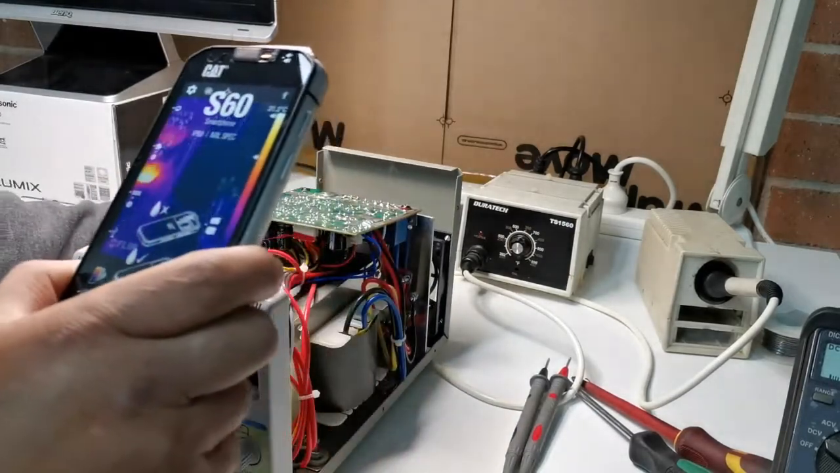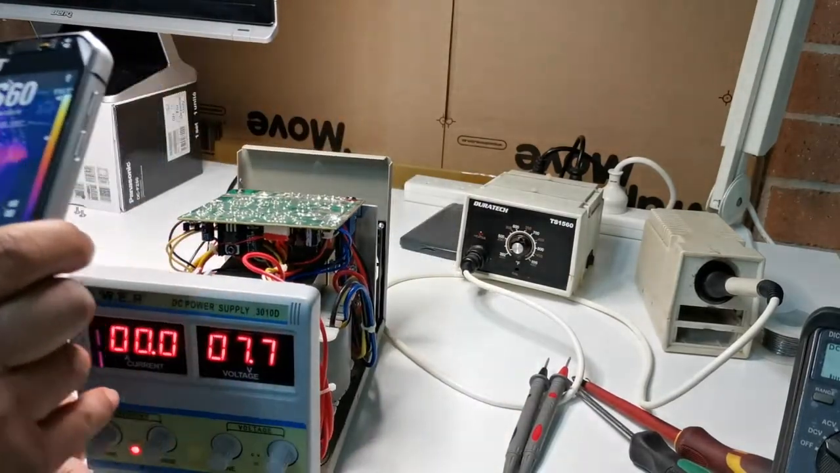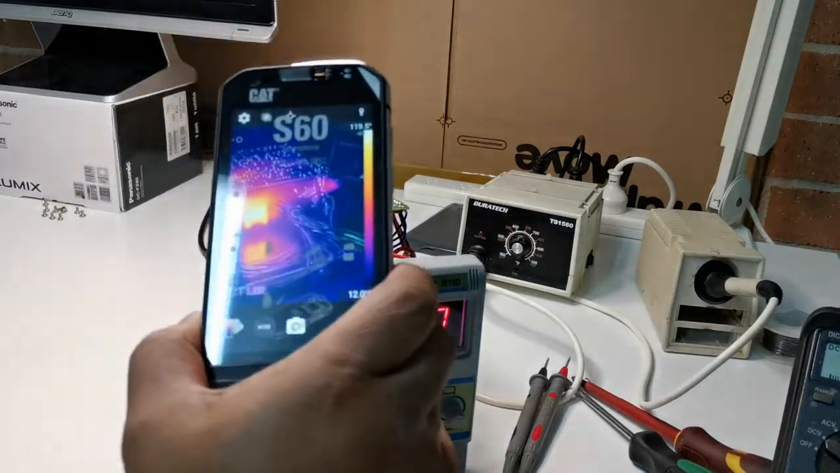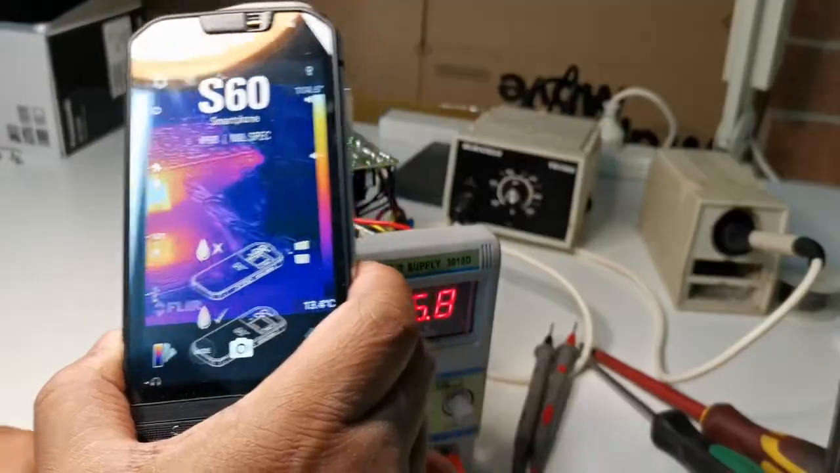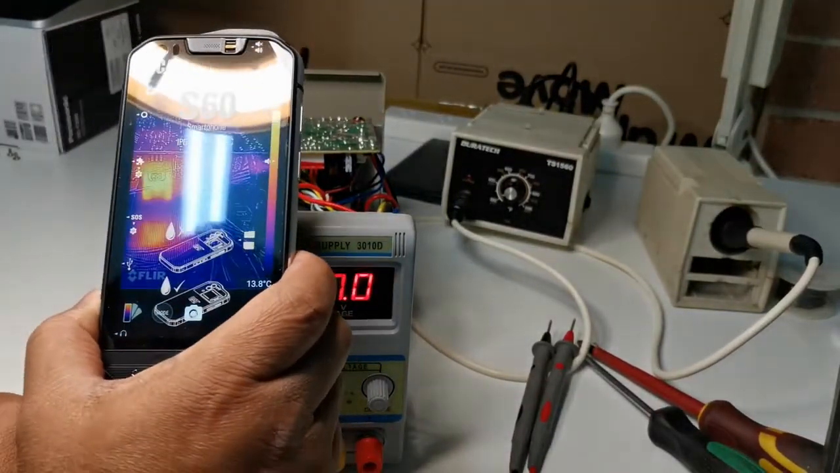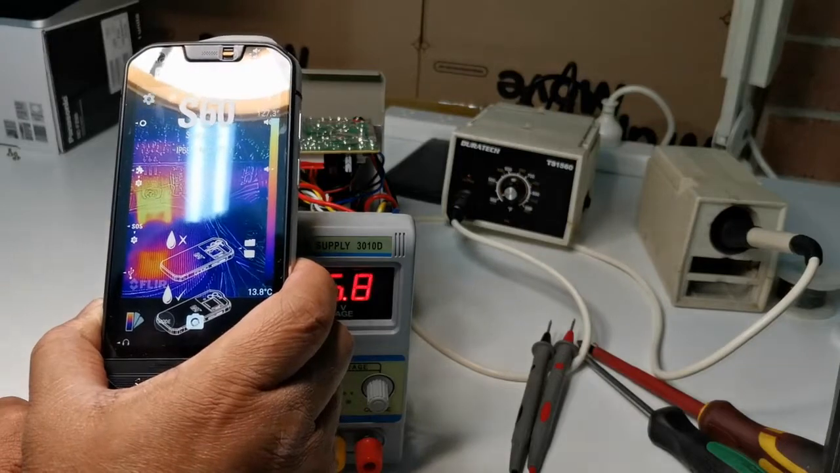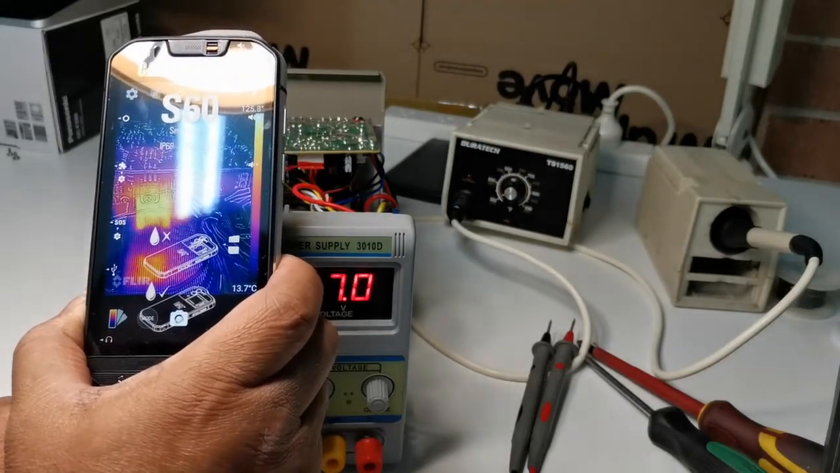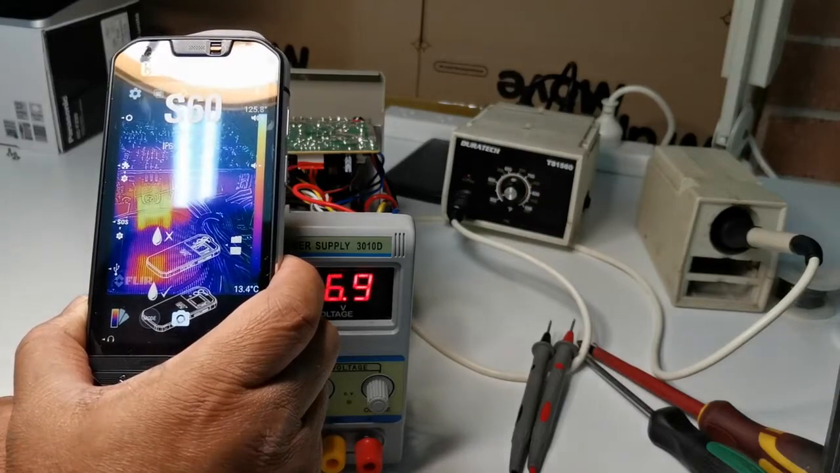So let's see on the circuit board. There is one part there which is getting really hot. It's 126 degrees centigrade. It's increasing.